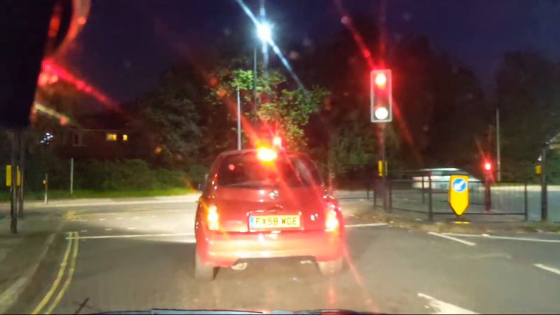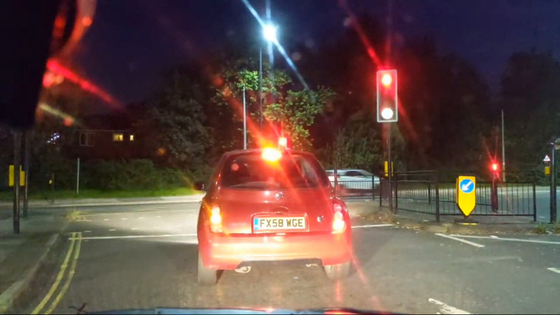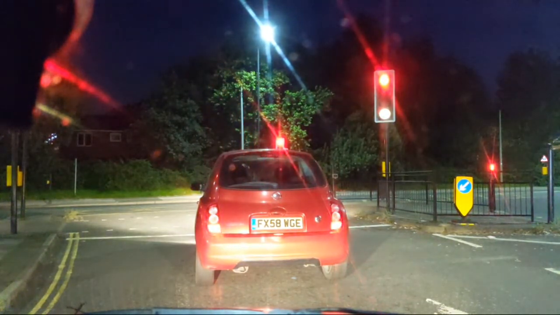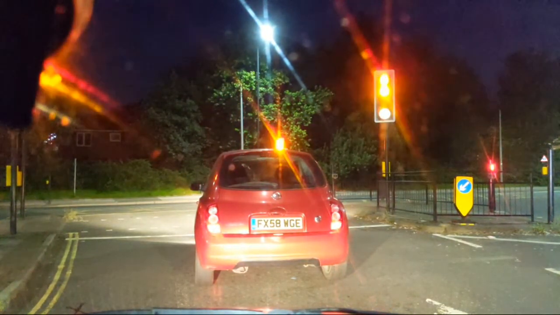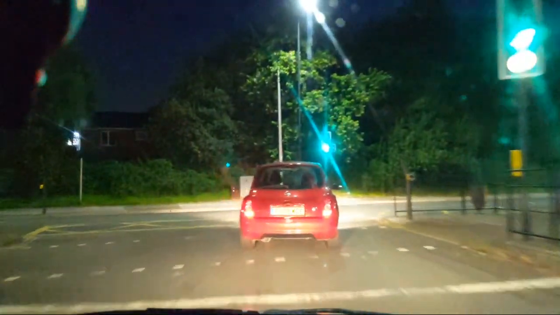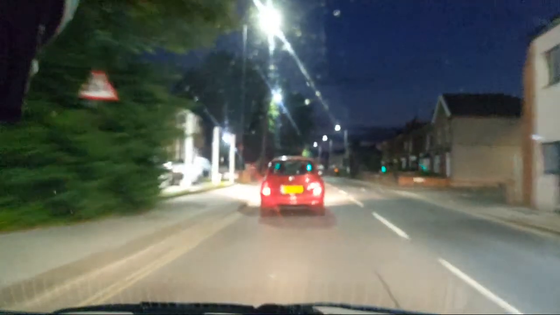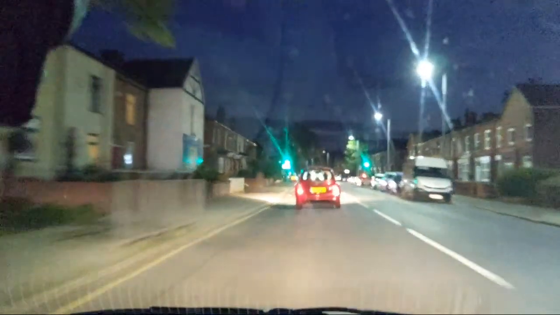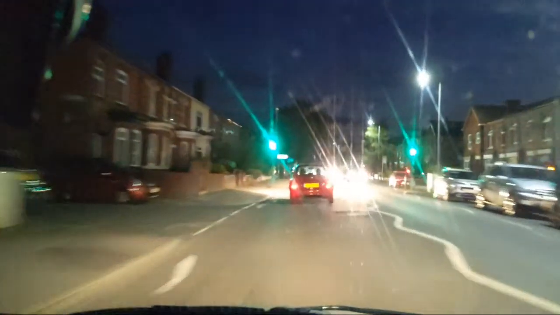Don't know what's going on with the lights on that car. You can't see them, but the left indicator is just on. Alright, okay, now it's gone off. So when they press brakes, the left indicator comes on. Brilliant. So you know whether they're braking or turning left, or they're braking to turn left. We're interested to see what happens if it does try and turn left and it puts its indicator on with a brake light flash.